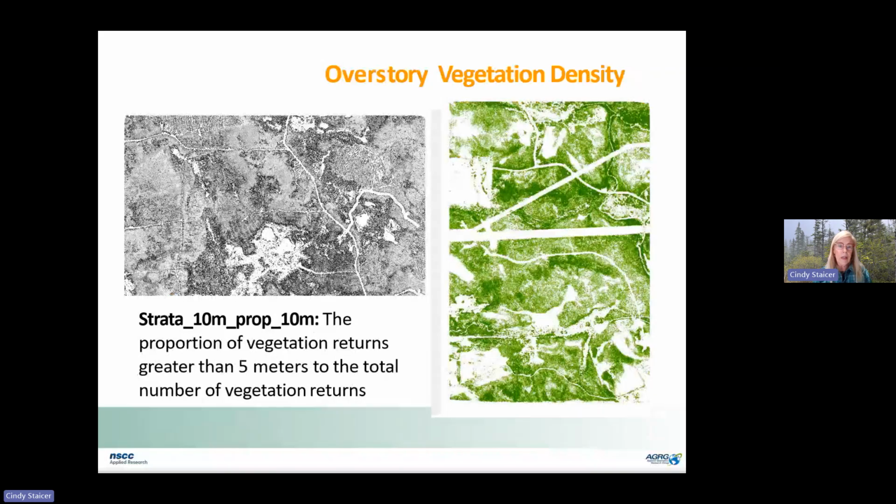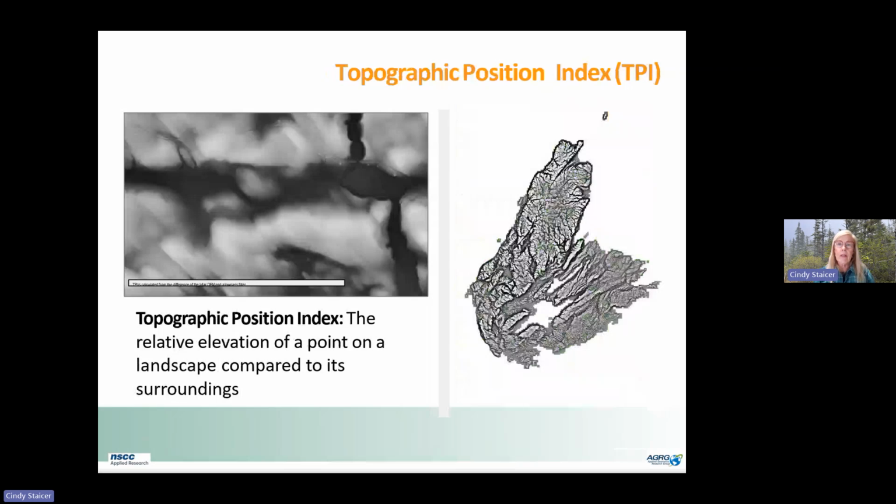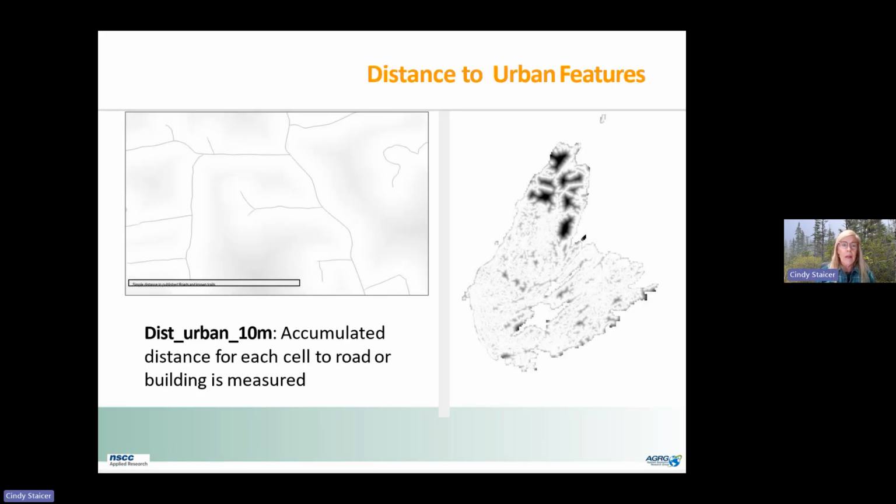And overstory, the proportion of vegetation returns greater than 5 meters compared to the total number of vegetation returns. They calculated a topographic position index, which has been used in some other models. And then using the FRI, calculated the distance to urban features.